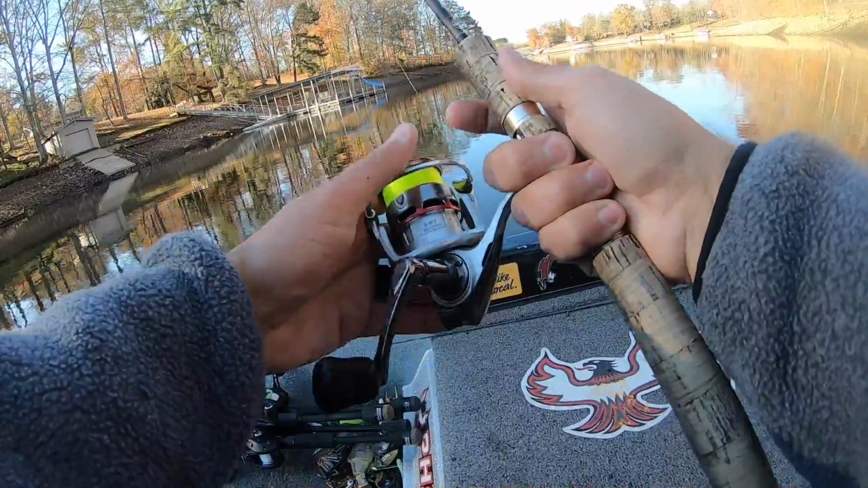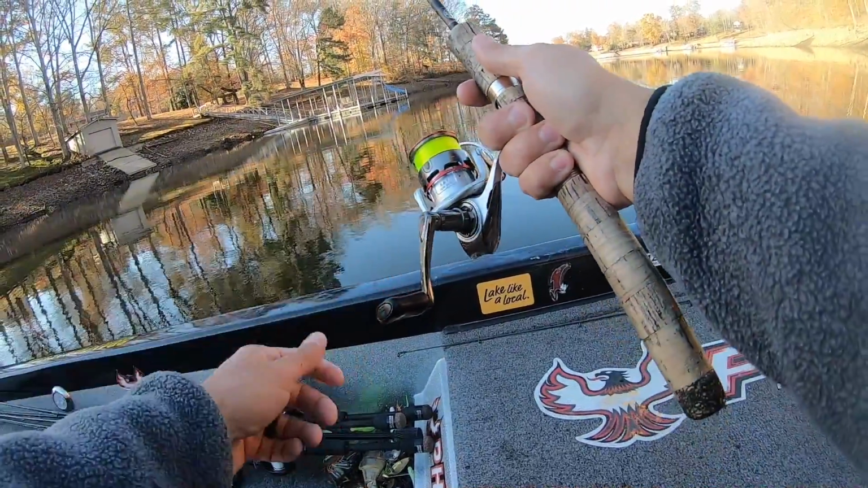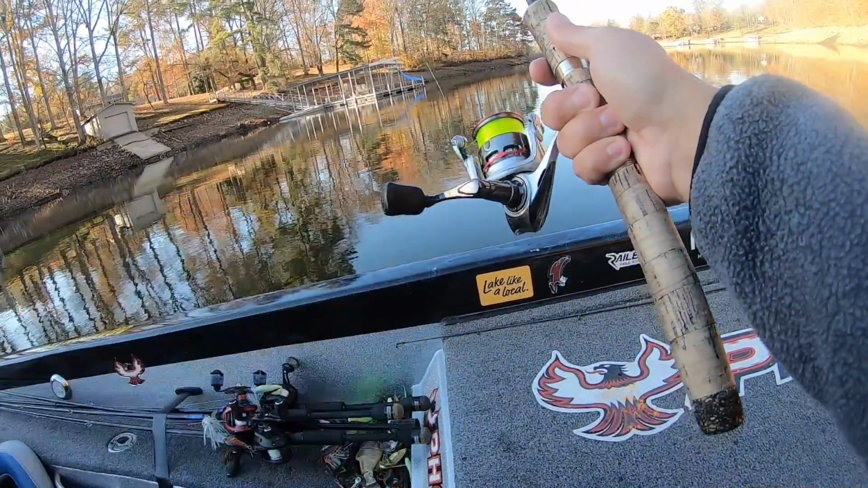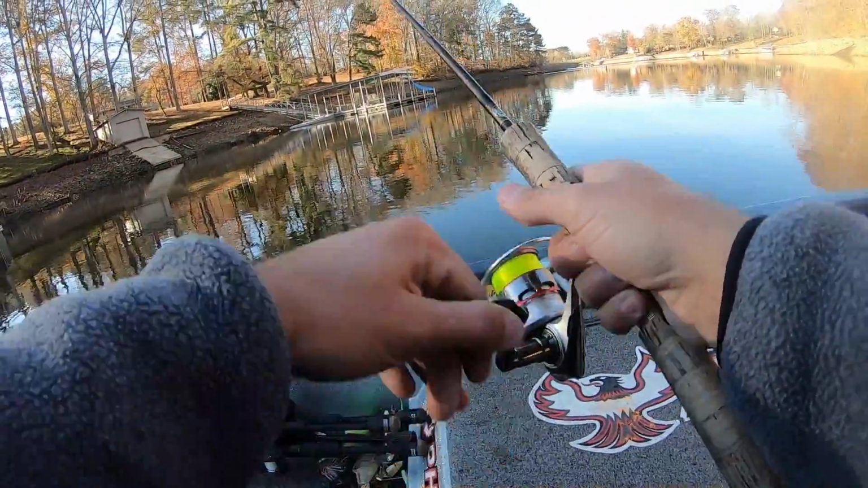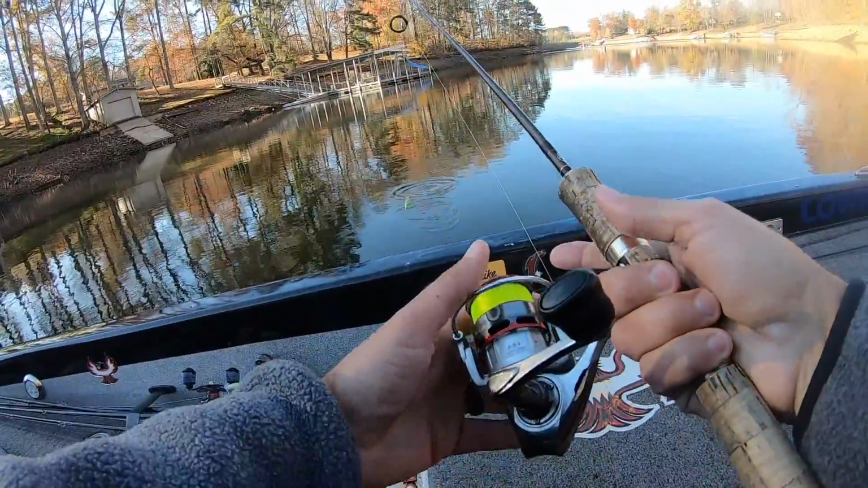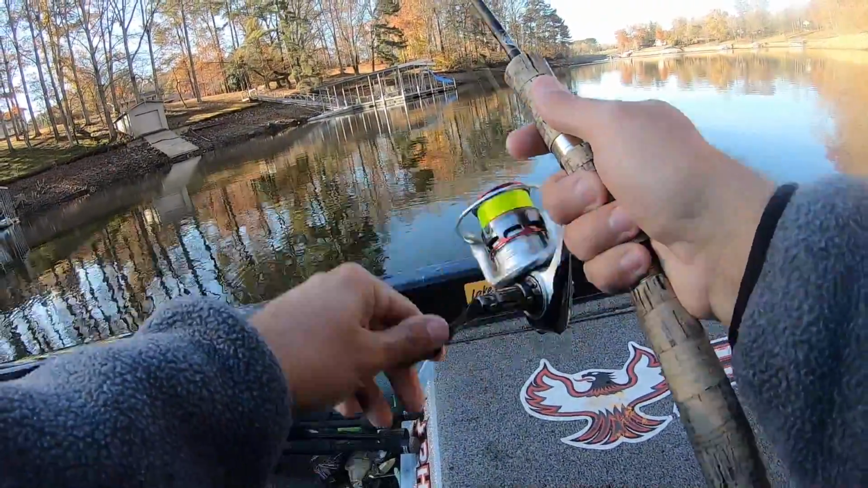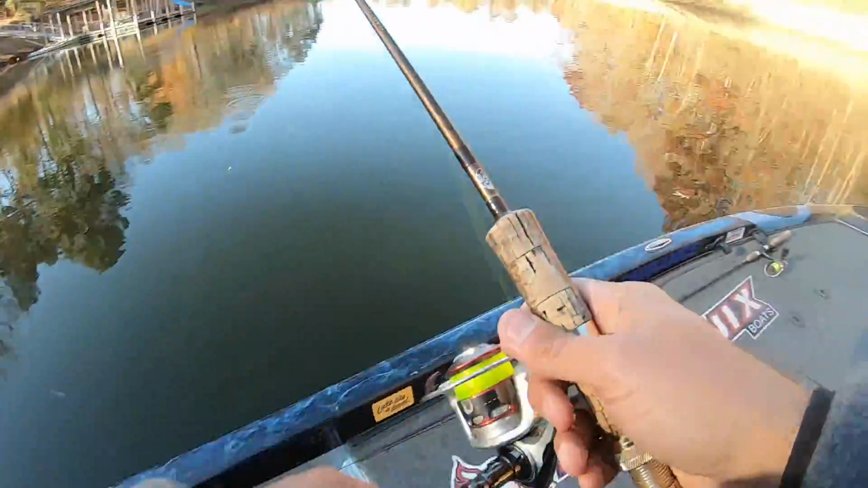Never ever do this, guys. Never cast out and flip your bail like that. Do not do that, because every time you flip that bail with that reel handle, you're throwing a loop in that spool, and you're going to create line twist over the course of a half a day or so. So always, when you make a cast, teach yourself to flip that bail over manually, and it'll keep that twist out of that line. I promise you, it'll help you out.